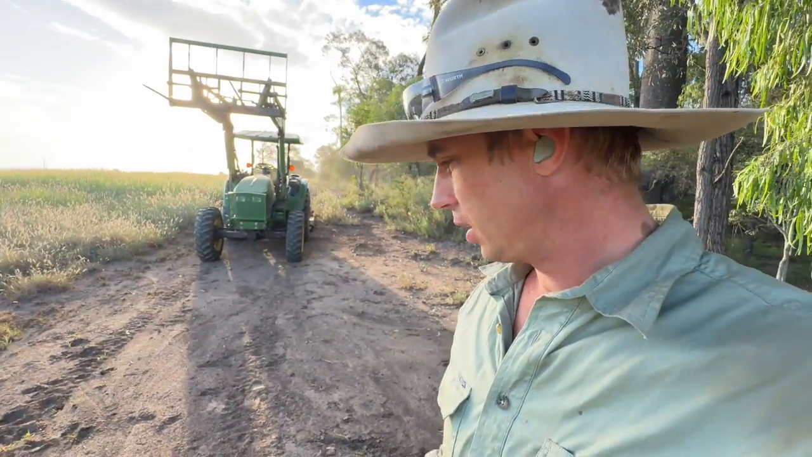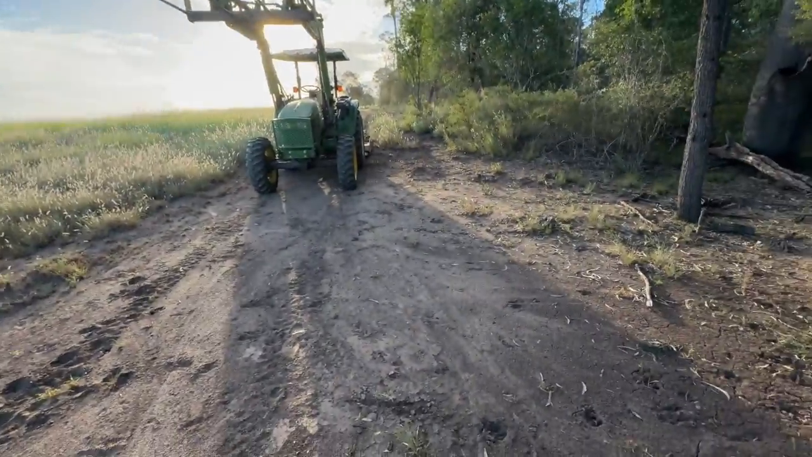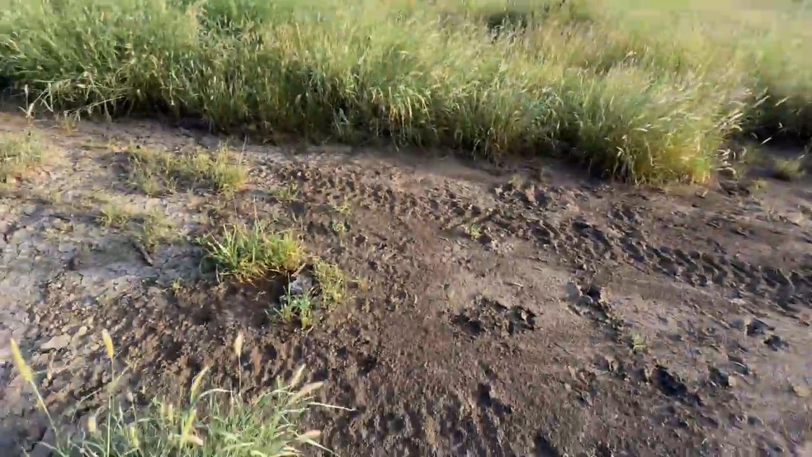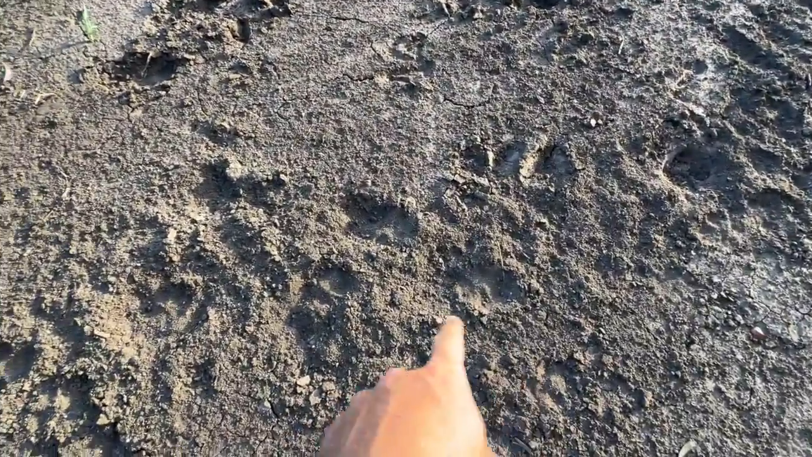Well, I've just been out here on the tractor and the slasher, slashing the tracks here just to knock down a bit of grass so we don't get the radiators full of seed when we're driving around. Just coming up, this is where I normally do my trap runs, up along this side of this scrub line here on the northern boundary, and there it is.